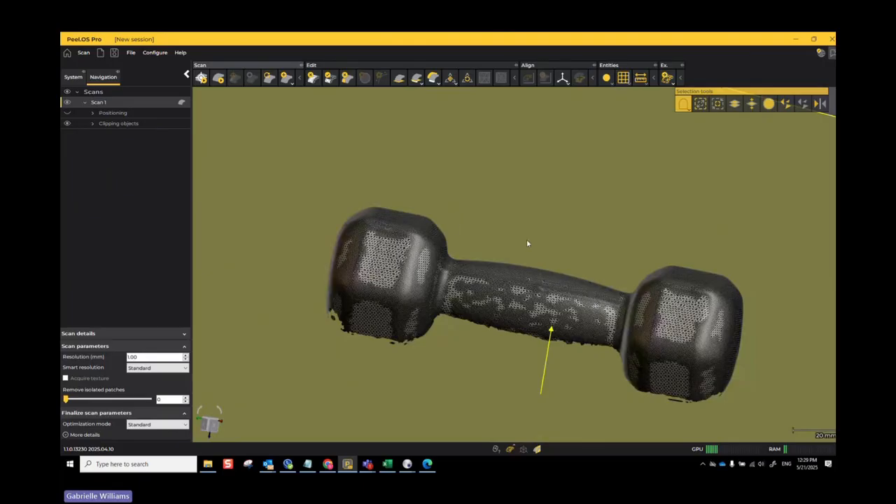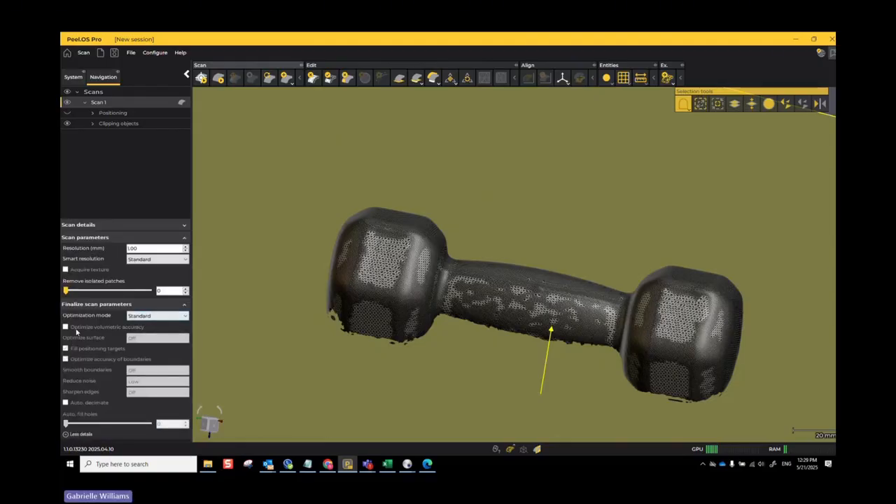Okay, so we have the resolution and also these finalize scan parameters. Right now, it's set to standard. This is just the basic standard mode. If you don't know what standard means, you can click on more details. When you do, you'll see that standard means optimized volumetric accuracy is off, field positioning targets is on, optimized accuracy boundaries is on, and all these other settings. There is a lot of information here. I don't think we'll have time to go through them all today, but standard is a great one. I typically leave it on standard.